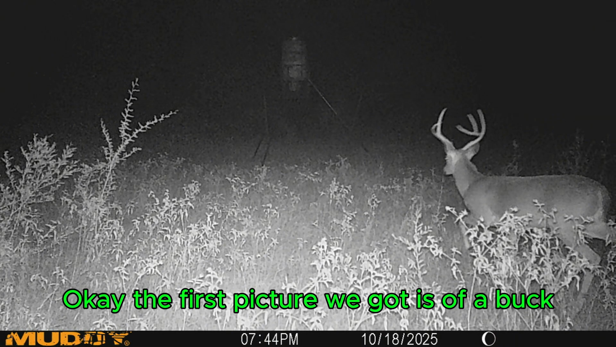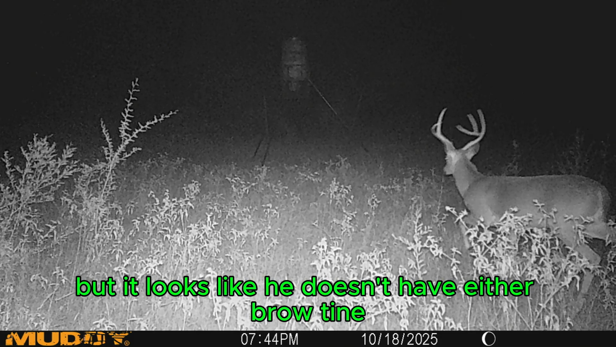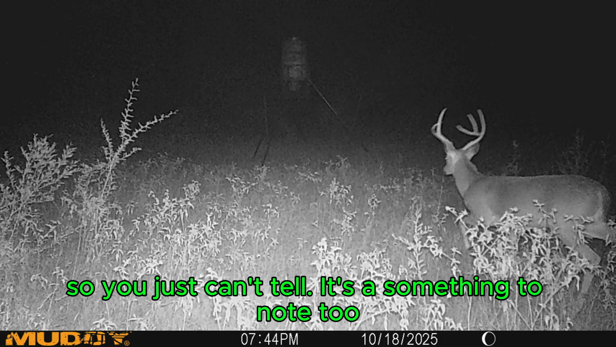Okay, the first picture we got is of a buck that should actually be a really good buck, at least a good 8-pointer, but it looks like he doesn't have either brow tine, and he might be missing his G3 on his left side. I've got another picture of this buck, and it's about the same angle, so you just can't tell. It's something to note too.